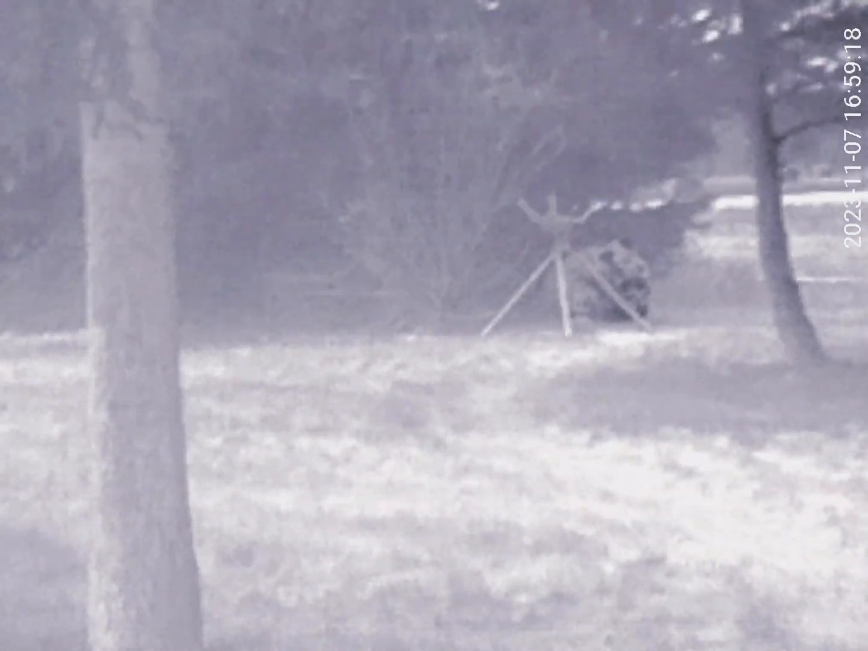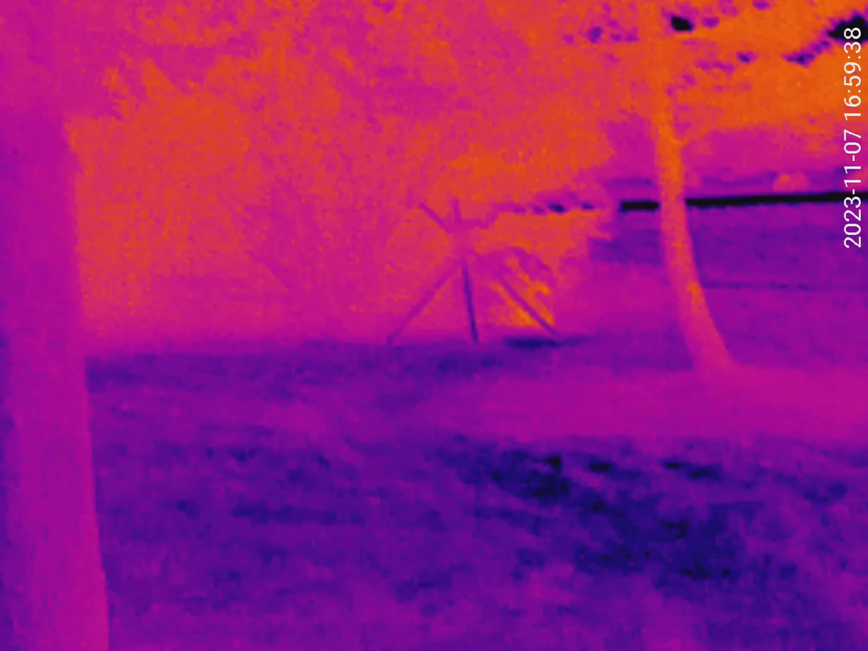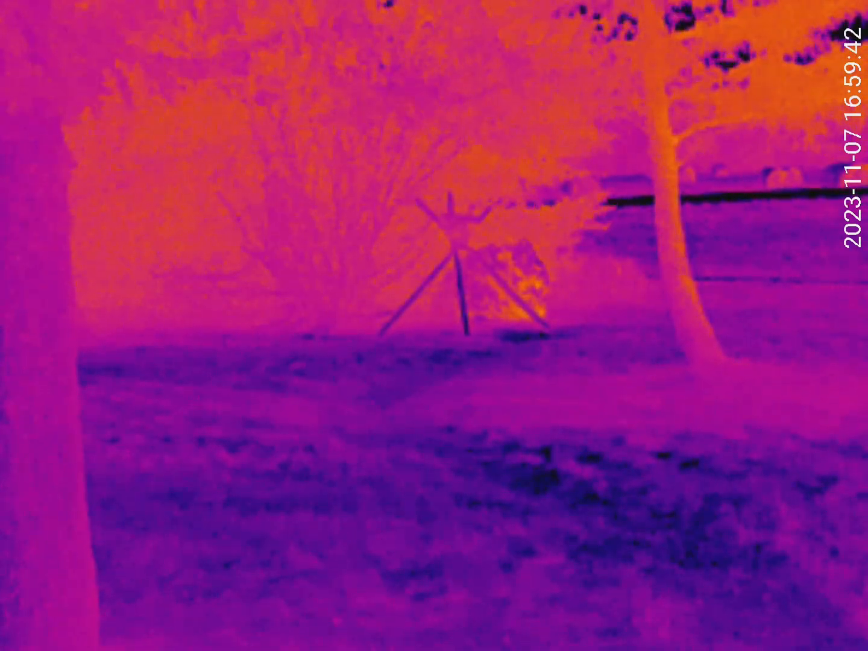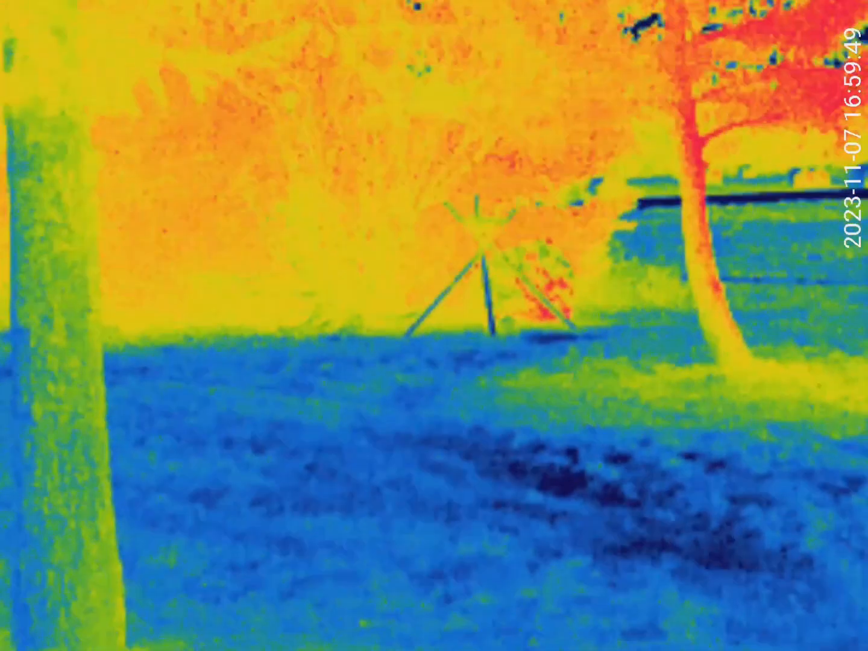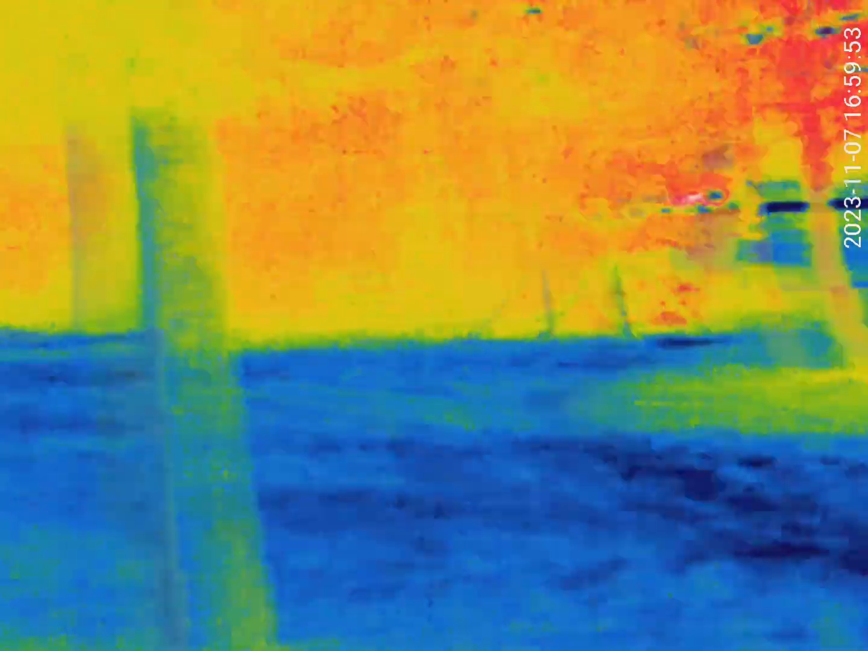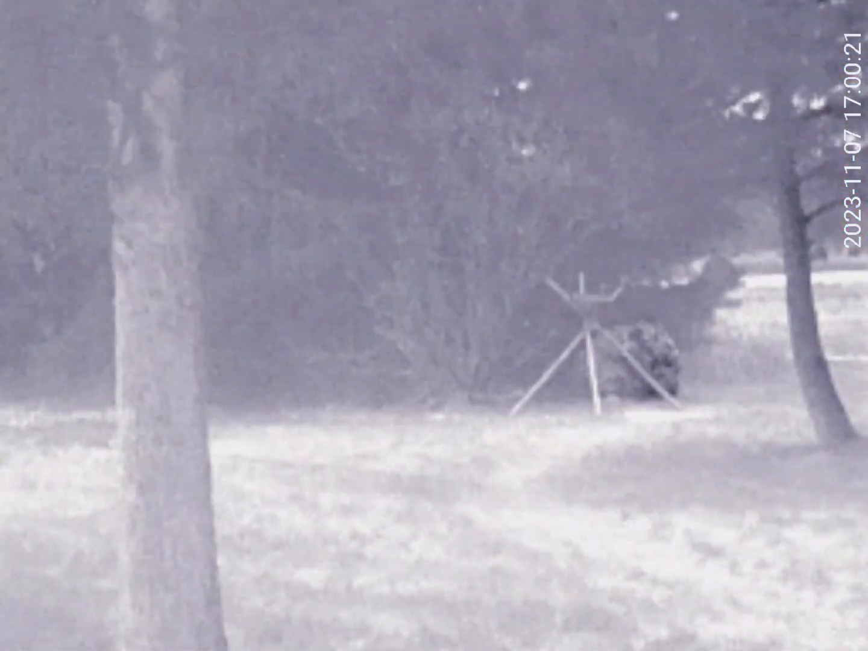Okay, so we also have the red setting. And there we go. Anything that's hot is going to be a very orangey red color. And this one as well. Let's take a look at that vehicle. Crazy, right?